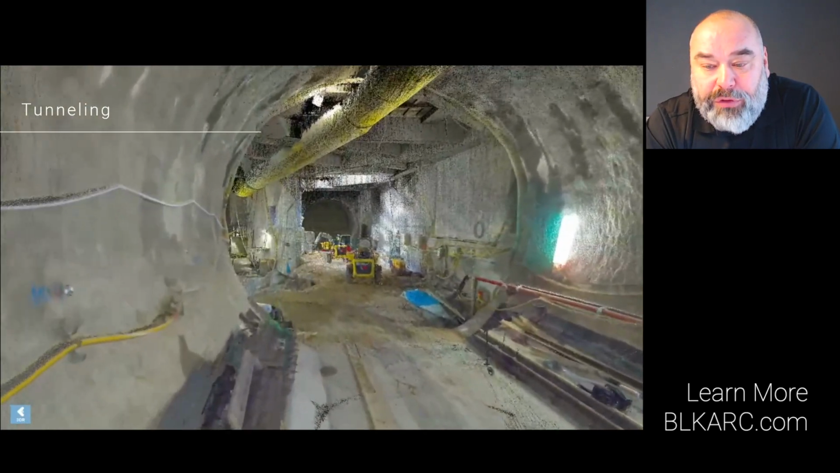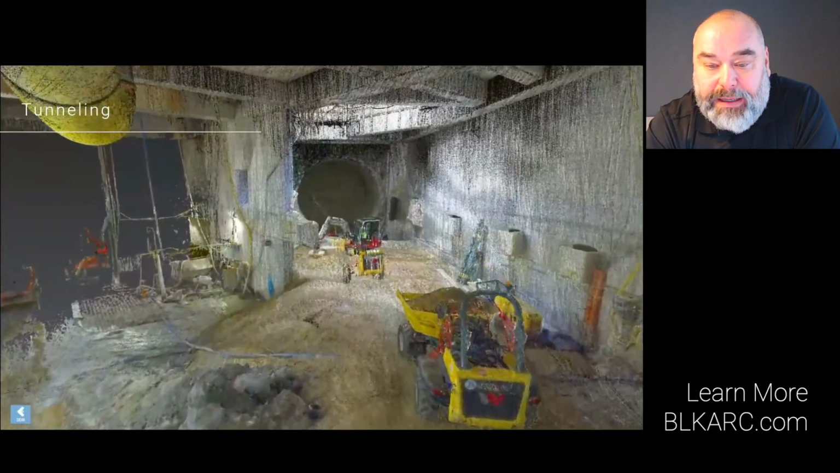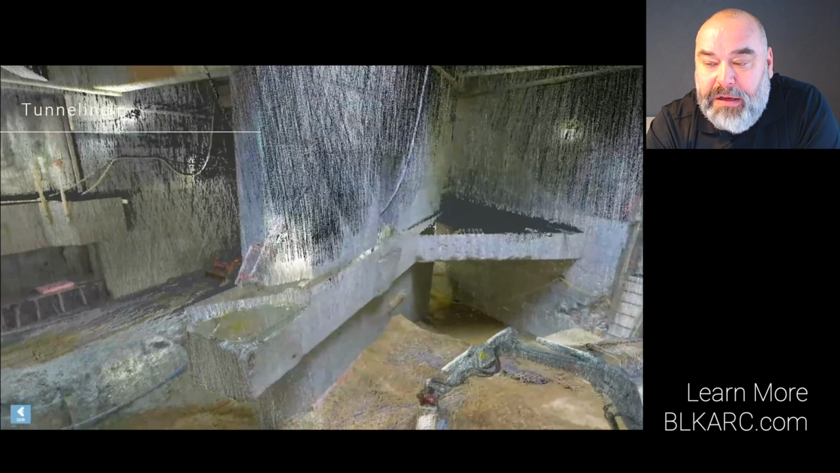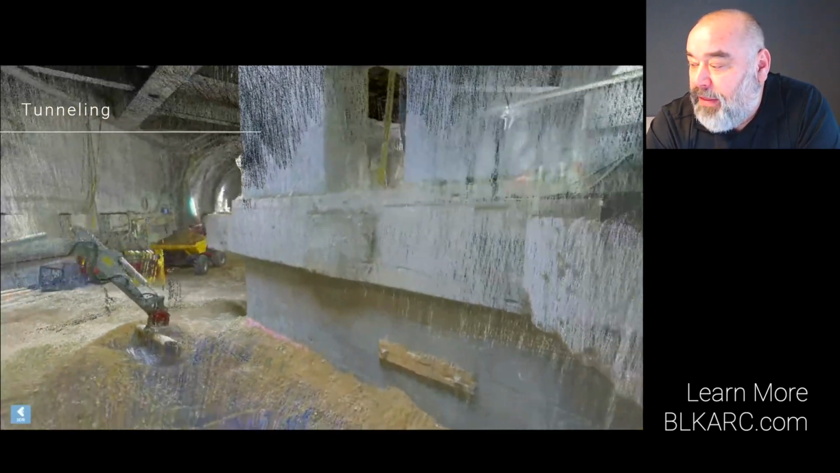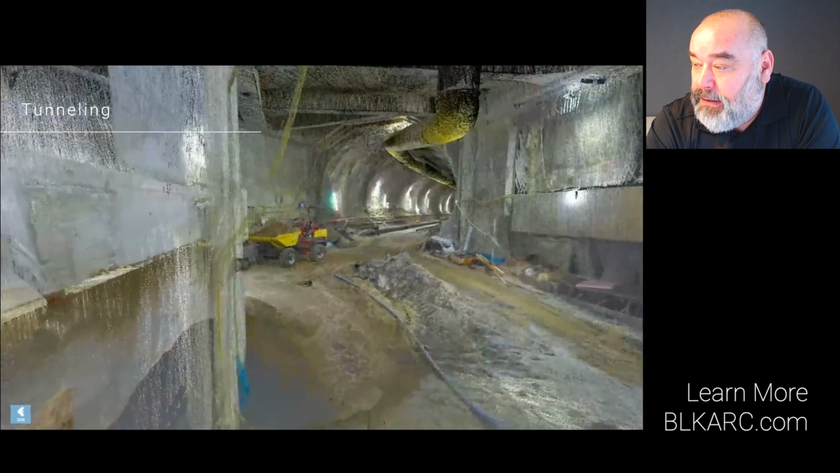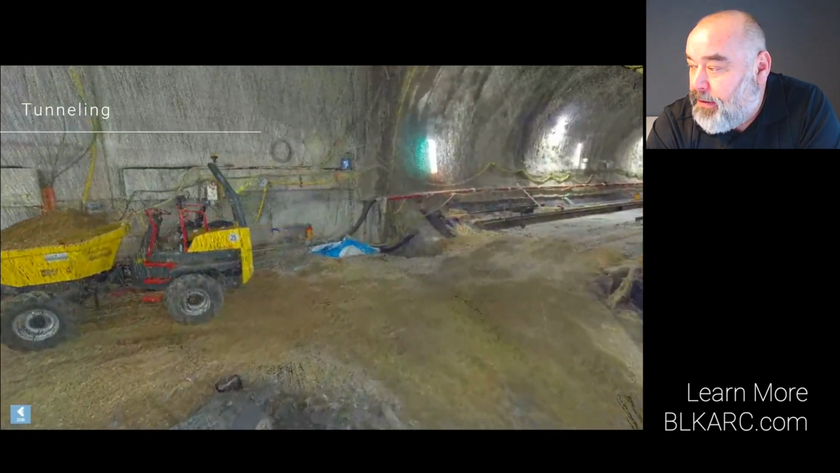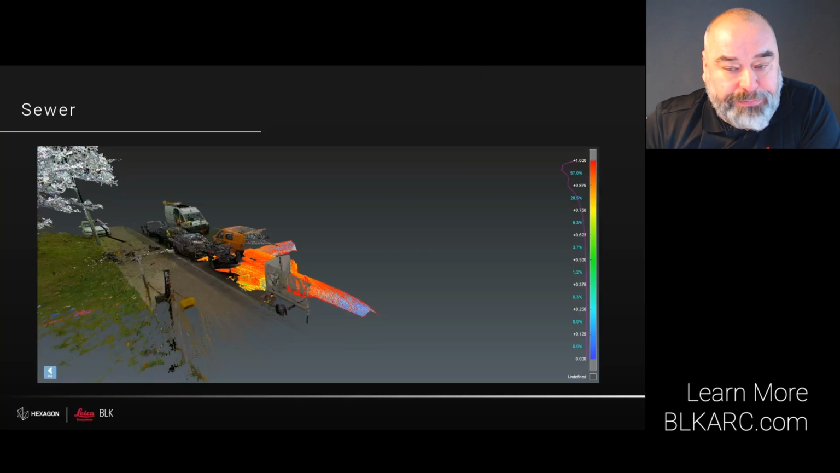And again, I want to draw your attention to the level of details that are possible with the BLK ARC. You can easily scan and potentially model pipes and cables within a few millimeters of diameter. Again, a unique strength of the BLK ARC. And again, if you look at this level of details of this dumper, you can even see the dirt on the tires.